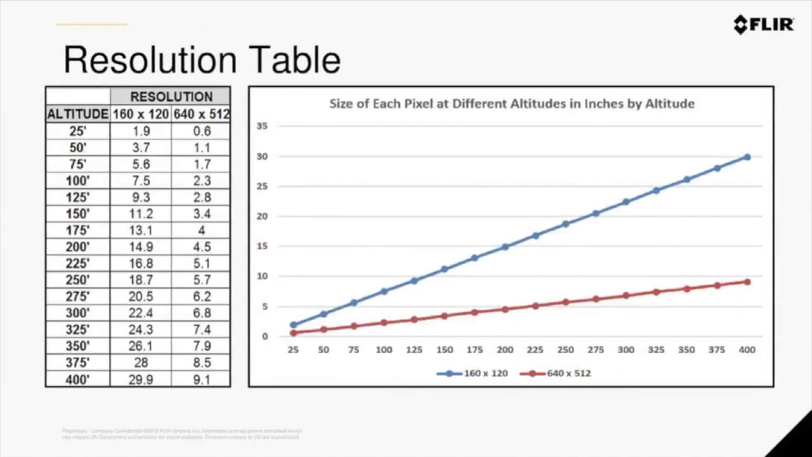So here's a graphical representation of spot size ratio. The X-axis here is going to be your flight altitude in AGL, which is above ground level. The Y-axis is going to be the size of each pixel, or basically the size of the target on the ground. So if you're using a high resolution camera, you can fly higher and still get pixels on target of something that's smaller on the ground. If you're flying a low resolution camera, the higher you fly, the bigger the object on the ground is going to have to be for you to see it.